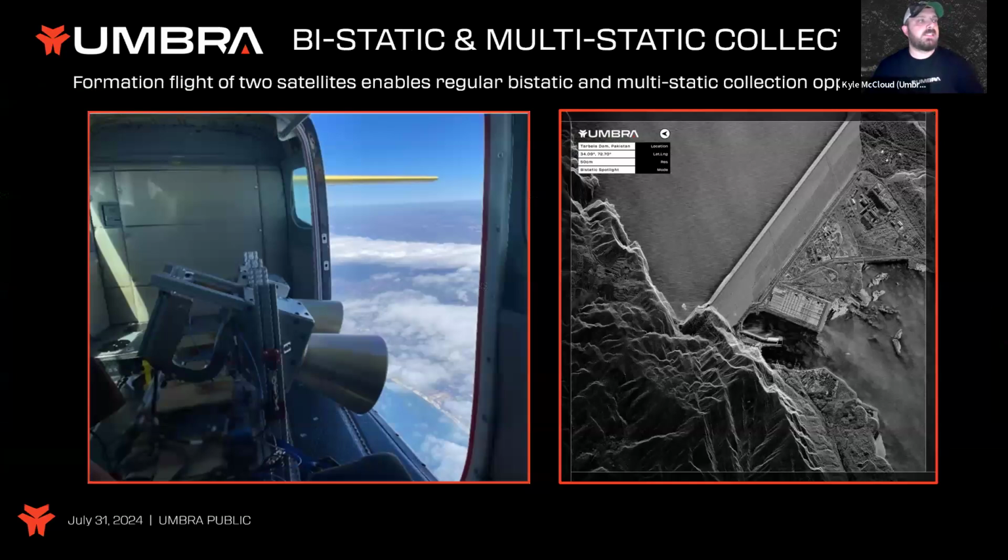Looking at some really juicy stuff that we've been working on, bistatic and multistatic imaging. I refer to this as the bounce pass imaging. So we have 2 satellites. Our last 2 satellites we sent up into orbit are in a paired formation, a certain number of kilometers apart from each other, but in a paired formation.